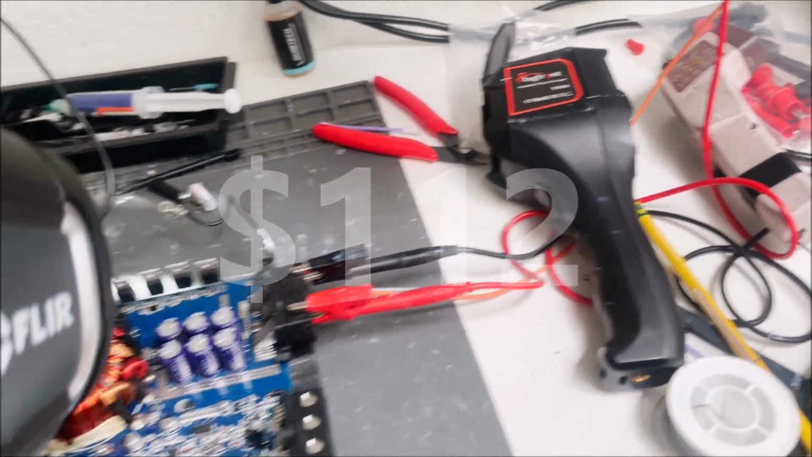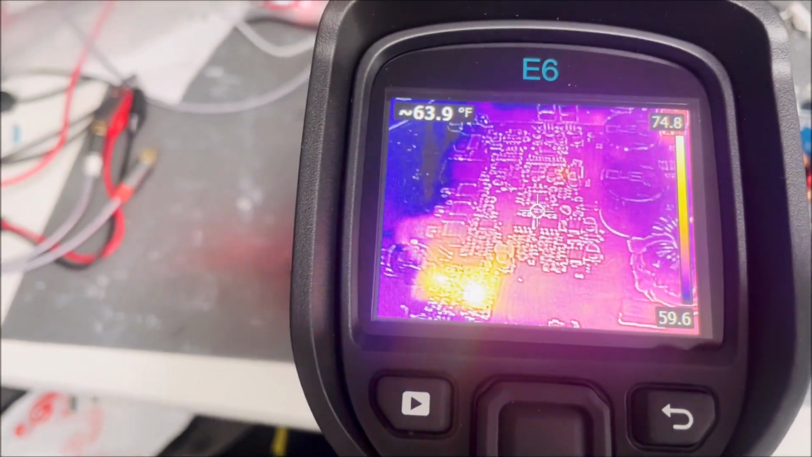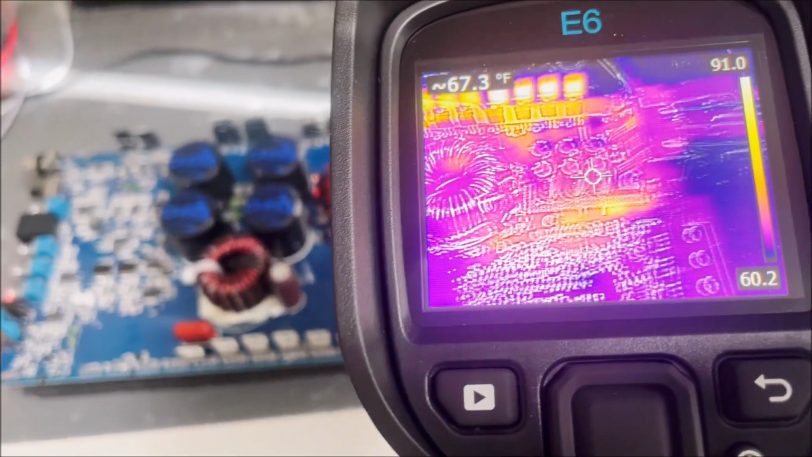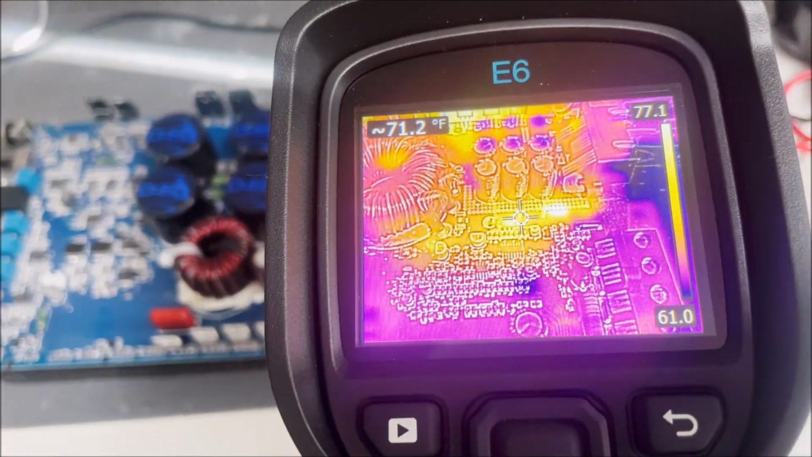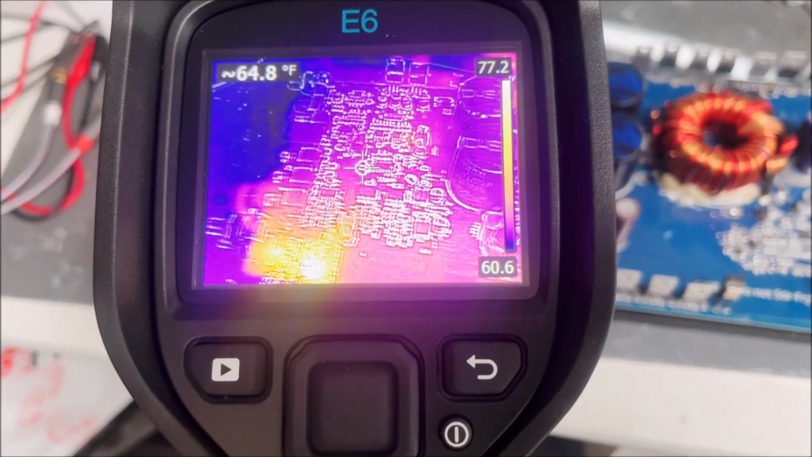Oh man, you gotta see this. So the beauty of this thing is it outlines all those things. That's a mode that you can do. You don't have to have it do that, but that's such a cool feature, so you can tell really what you're looking at, right? I mean, that is crystal clear. Wow, that's amazing, right?